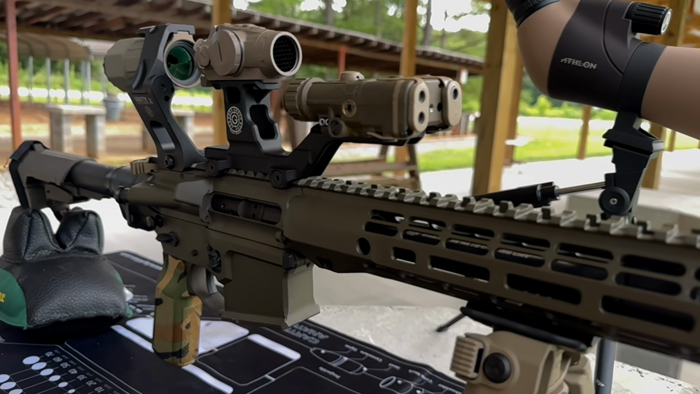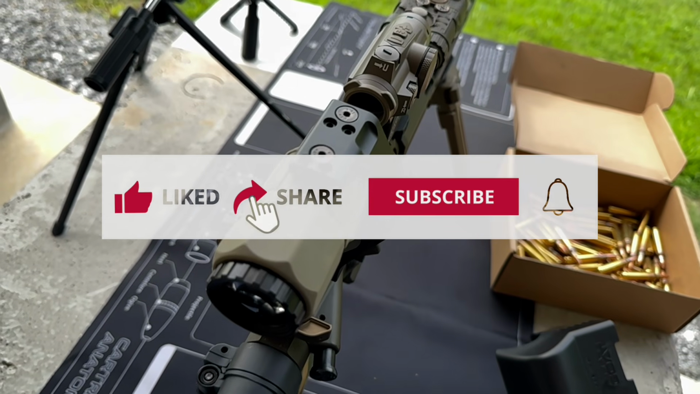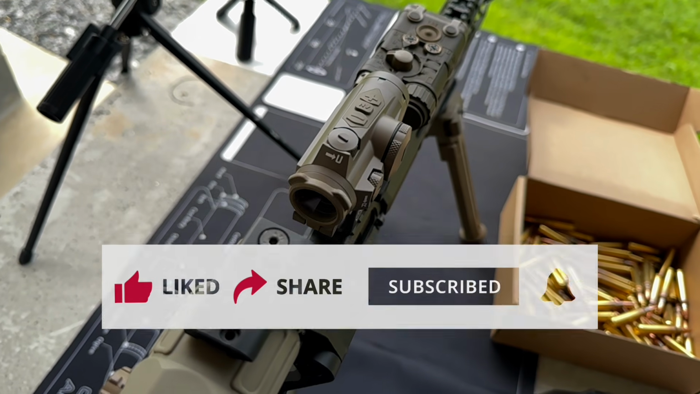In my personal opinion, SIG hit a home run with this optic. It packs in so many cool features, and I think they know it, which is why the price tag reflects it. I can honestly say that I'm going to be keeping this red dot for a really long time.